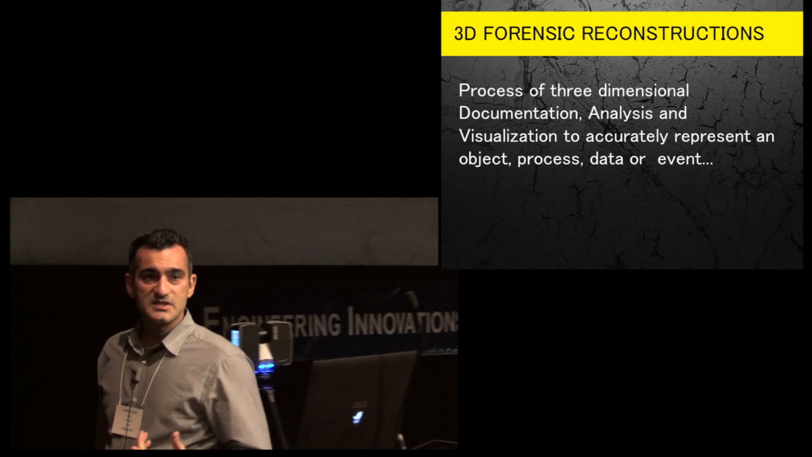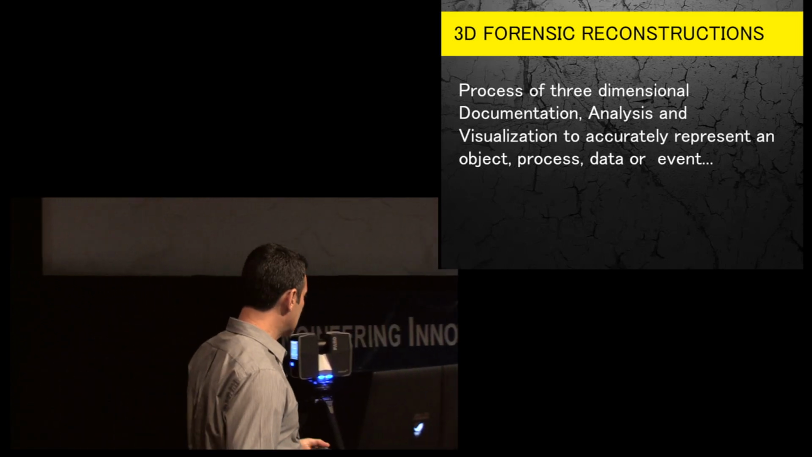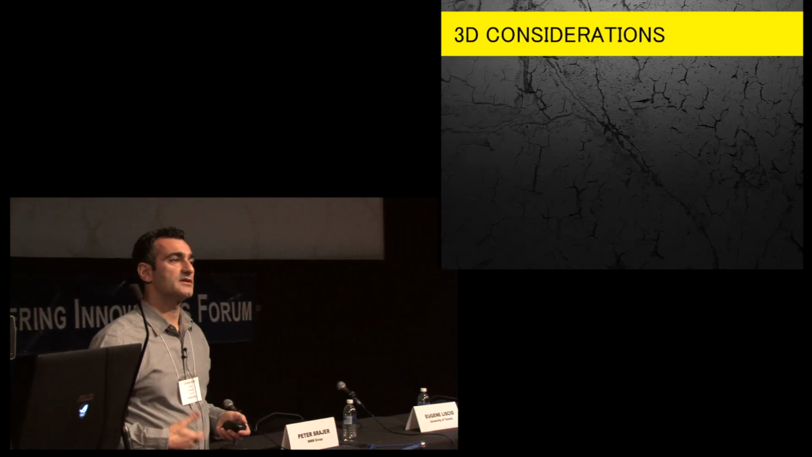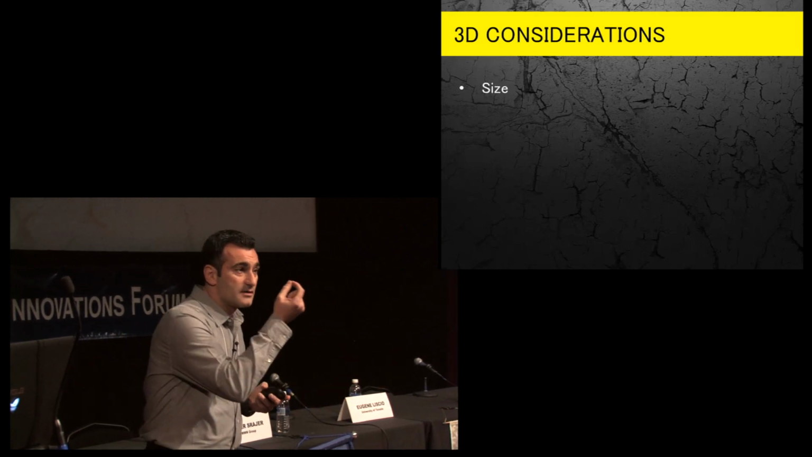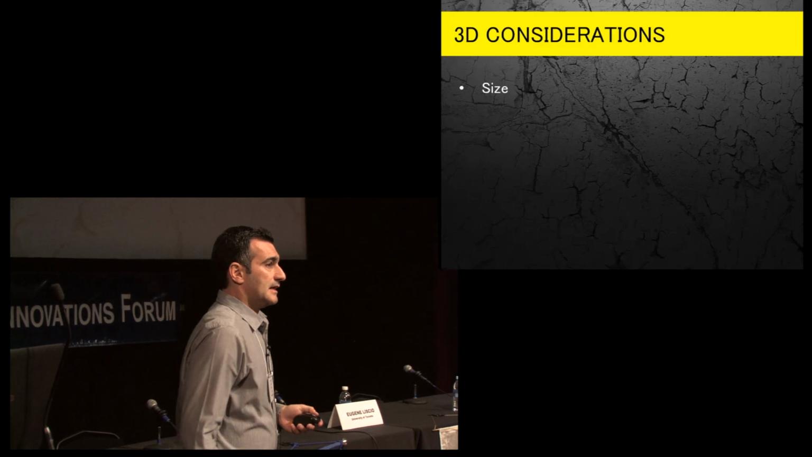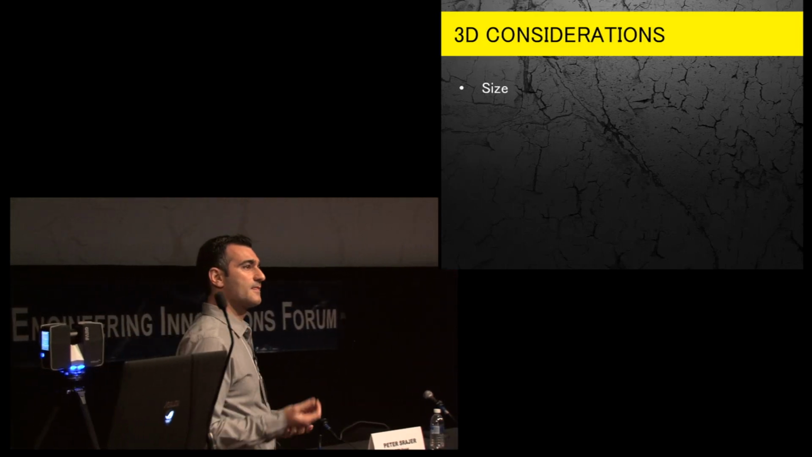So when you're going to be scanning, there are some different things that you need to take into consideration. One of them is the size of the object. That can often define what technology you're going to use. Am I going to scan something that's a kilometer wide, or am I talking about something that's a millimeter big? So it makes a big difference. The other one is going to be the form. What's the shape of this object?